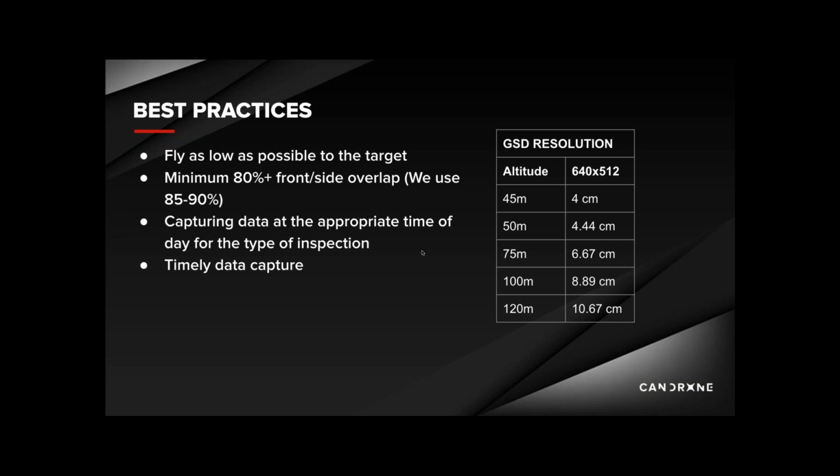To the right, you'll see a GSD resolution estimate for the H20T system flying on the M300. Currently, one thing to note is that the DJI application will not allow you to fly lower than 45 meters. You might be able to use other applications like UGCS to get a lower altitude. For example, at 45 meter altitude, you can expect a GSD resolution of 4 centimeters.